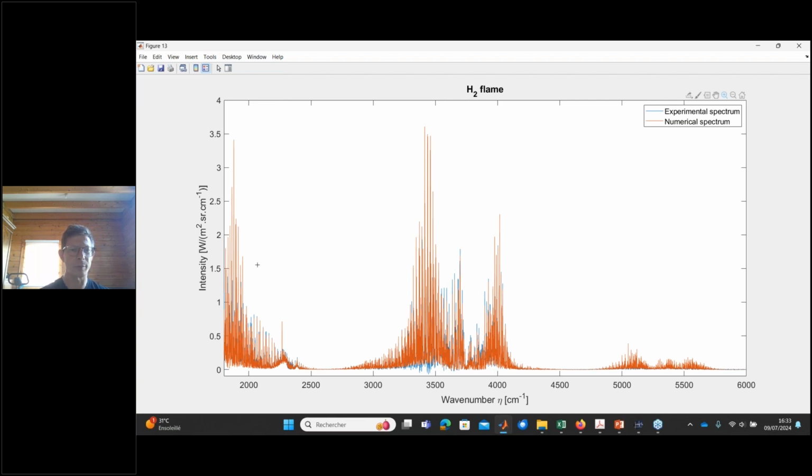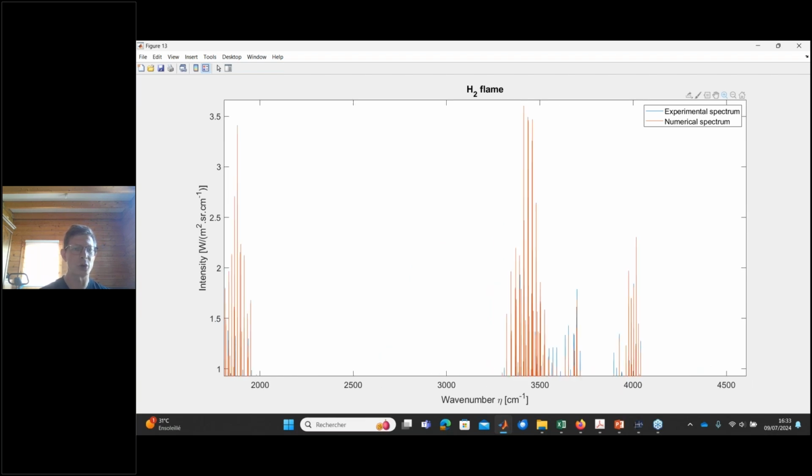So this is the full spectrum, and what I can do is just to close up.